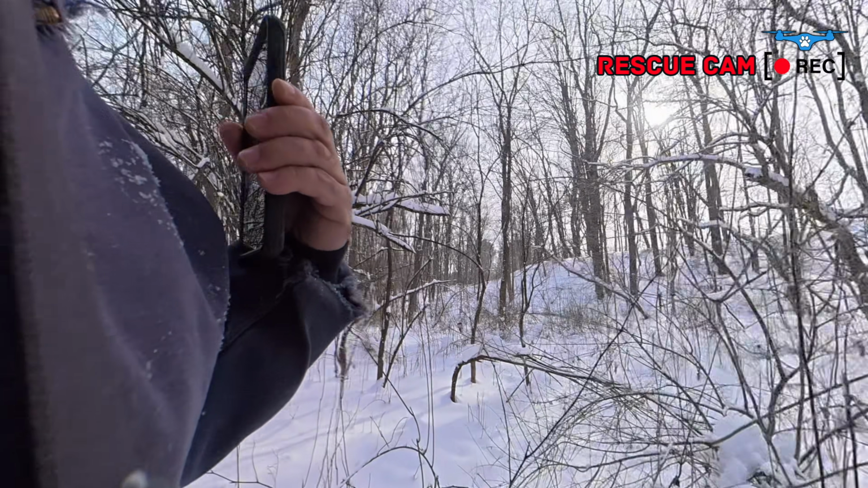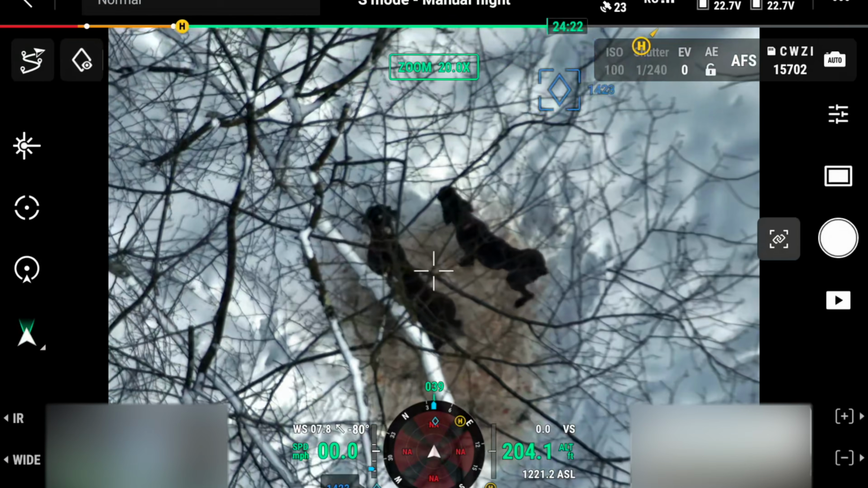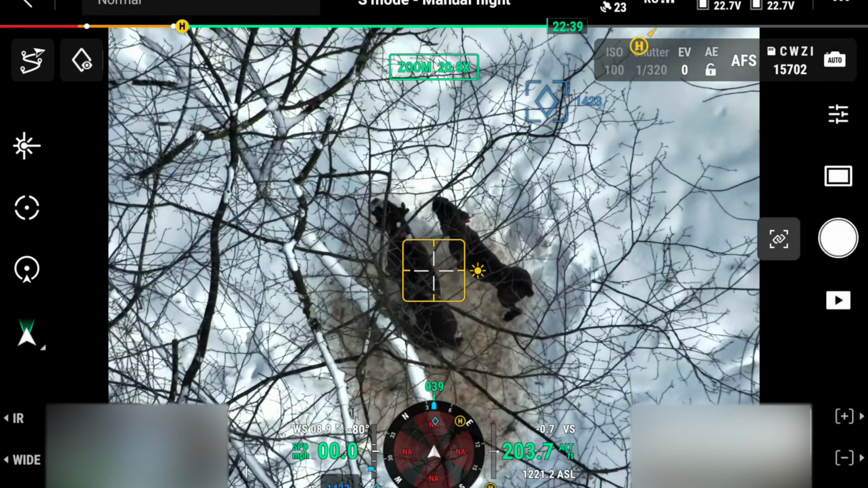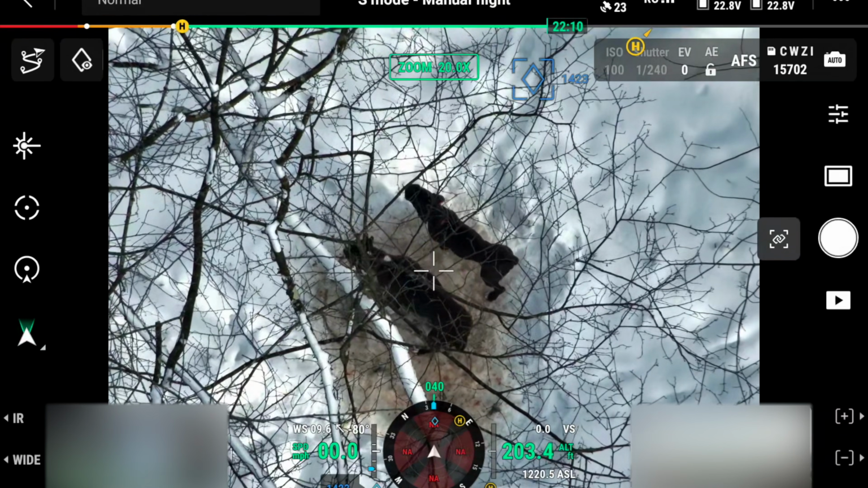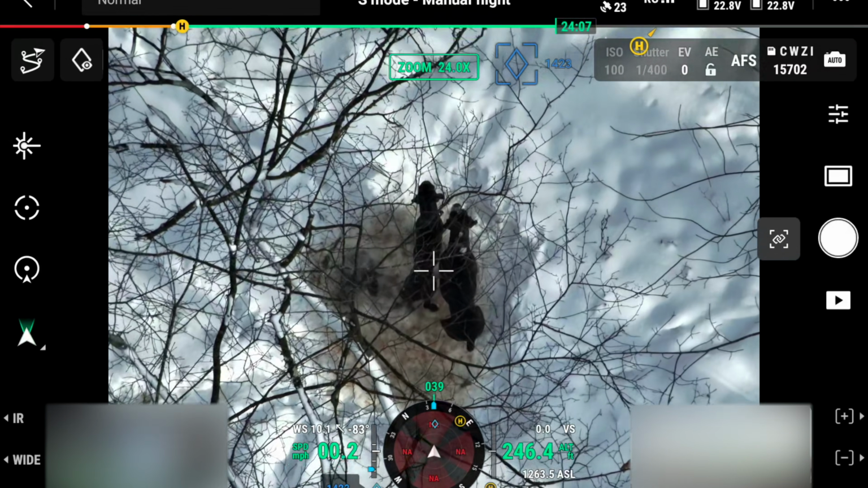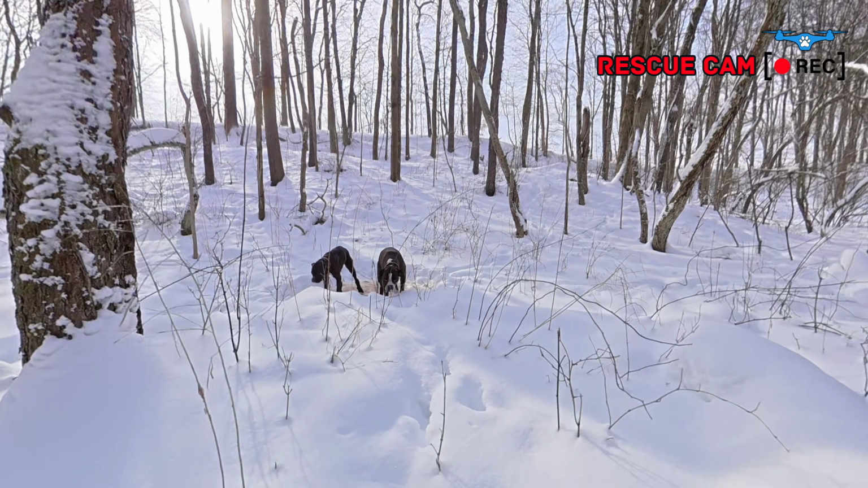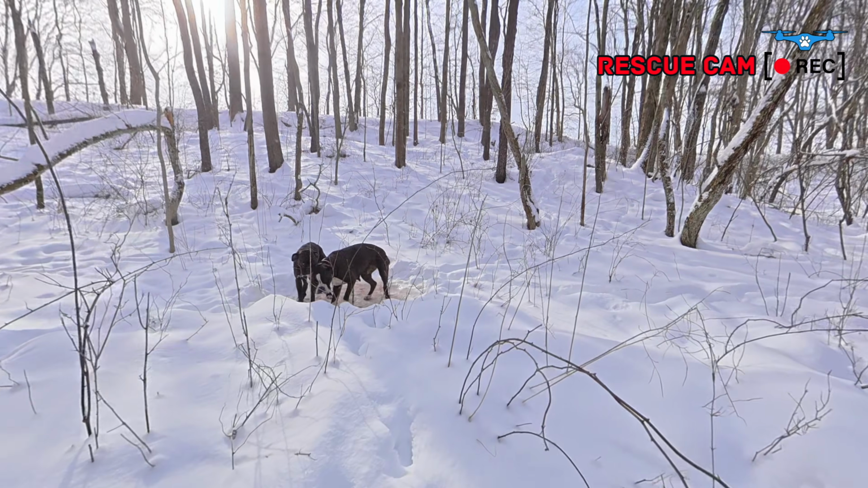I know. Where's our puppies? Their tails are wagging. Both tails are wagging. Okay, good. Go get your babies. All right. Come on, let's go home. You wanna go home? Hi, baby.